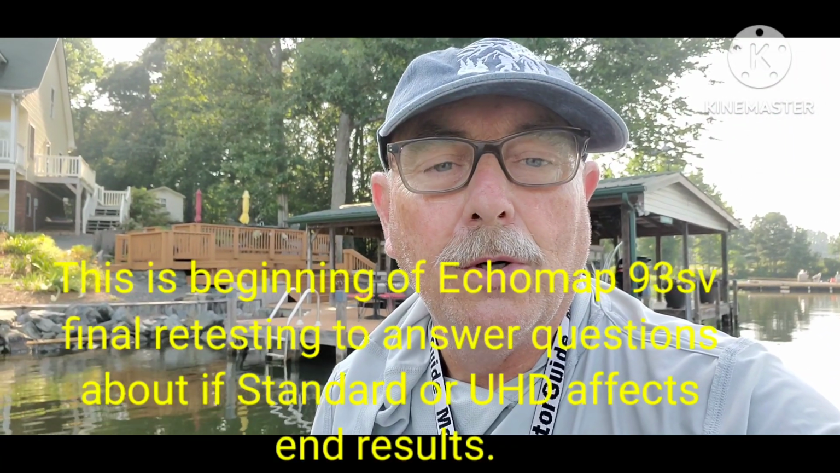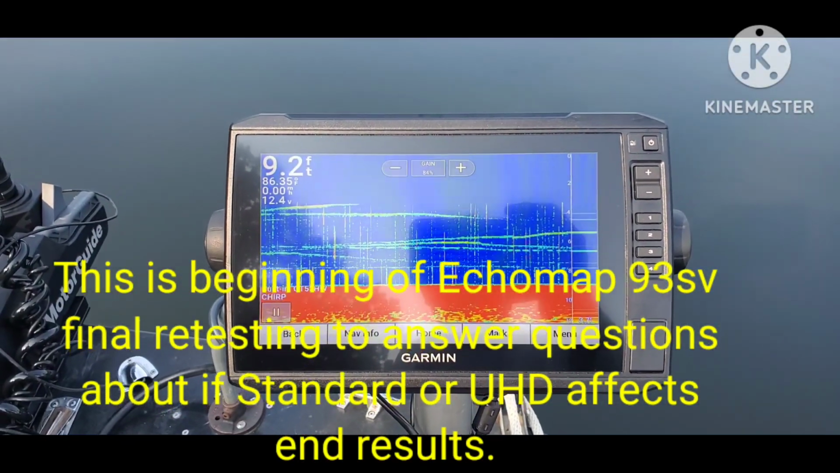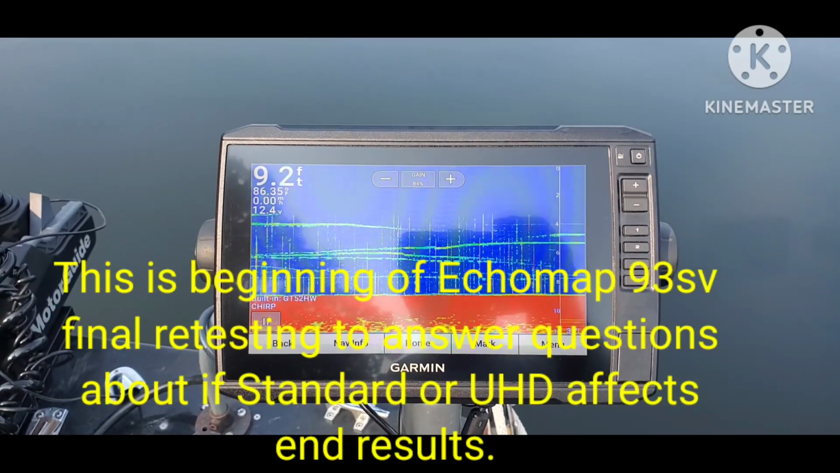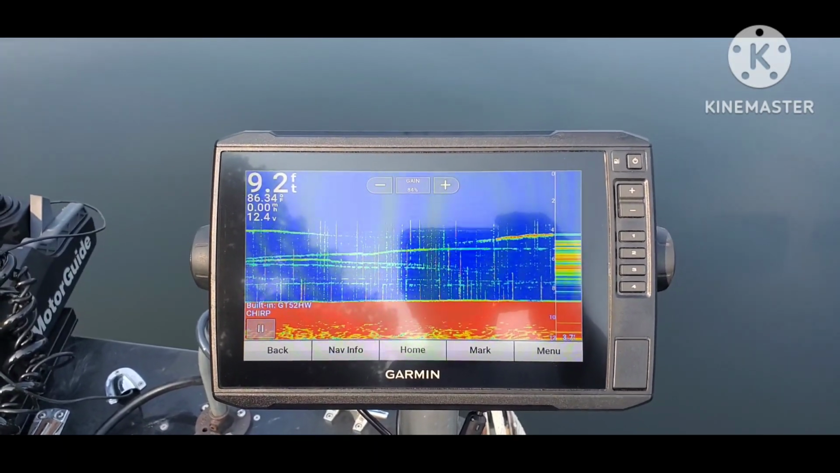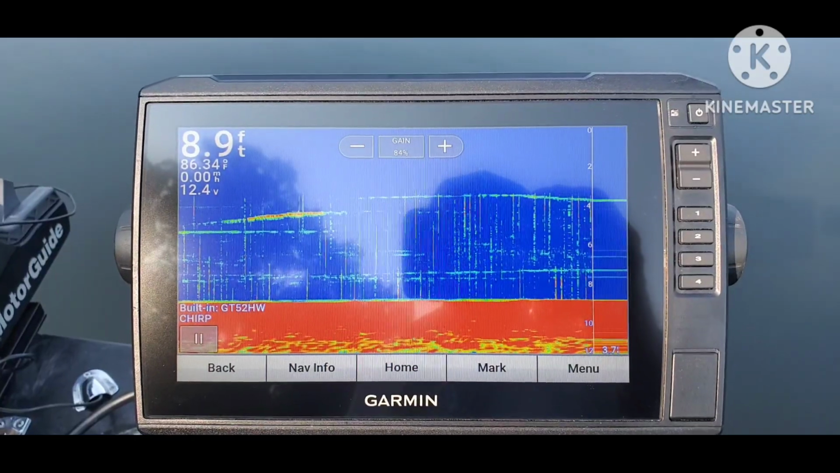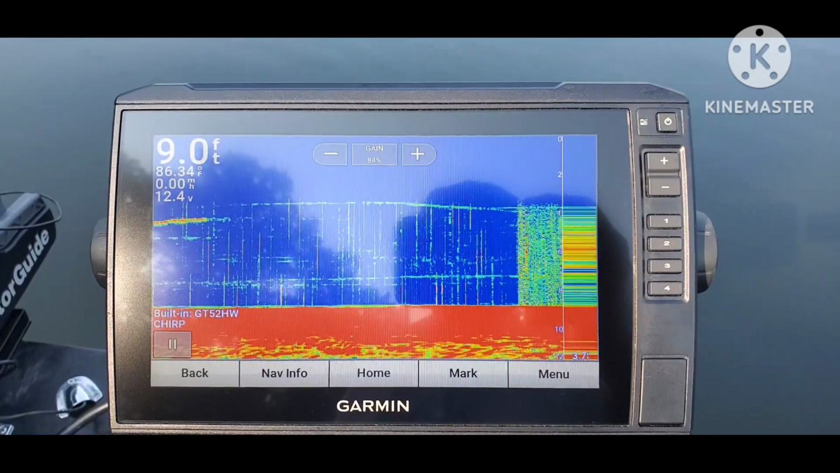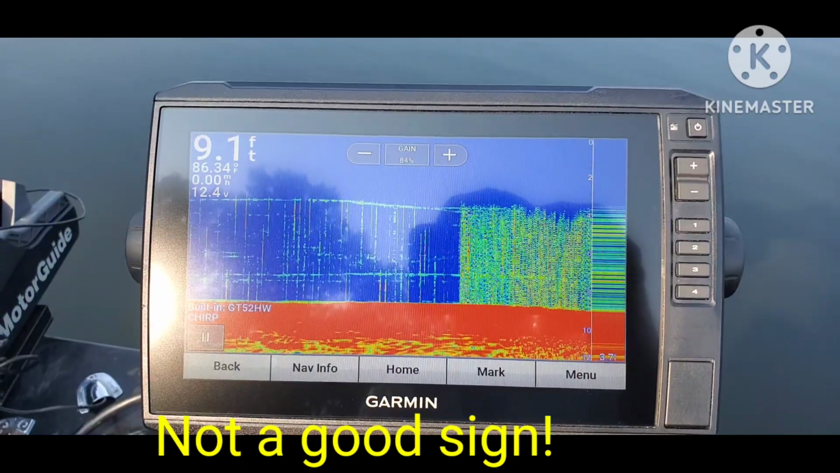The water, and I now have my trolling motor in the water, and I have my thunder mounted. This is the ultra high definition unit that I had a question about whether I could see a bait or not. I have set my interference and time varied gain to off, and presently the gain is set in manual at 84%. So now I'm turning on the trolling motor and I'm going to start increasing the speed. As you can see, interference is starting to show up. This is at probably speed 2 or 3.